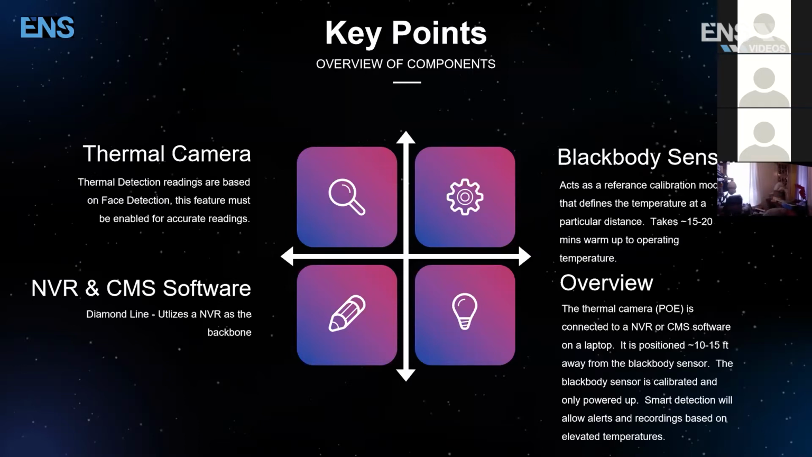All of this can be combined back to an NVR, or if you have a larger project, we can go ahead and showcase you the CMS software, which stands for Central Monitoring Software. The thermal camera, as a reminder, is PoE. It's connected to the NVR or the CMS software on a laptop, positioned around 10 feet to 15 feet away from the Blackbody sensor. The Blackbody sensor is calibrated and only powered up, and smart detection will allow alerts and recordings based on elevated temperatures.